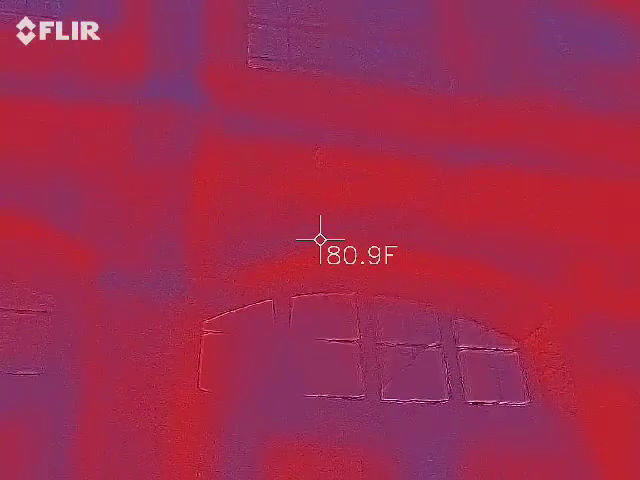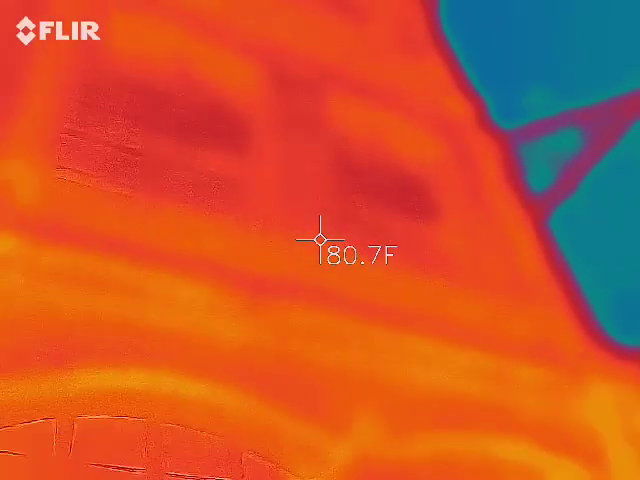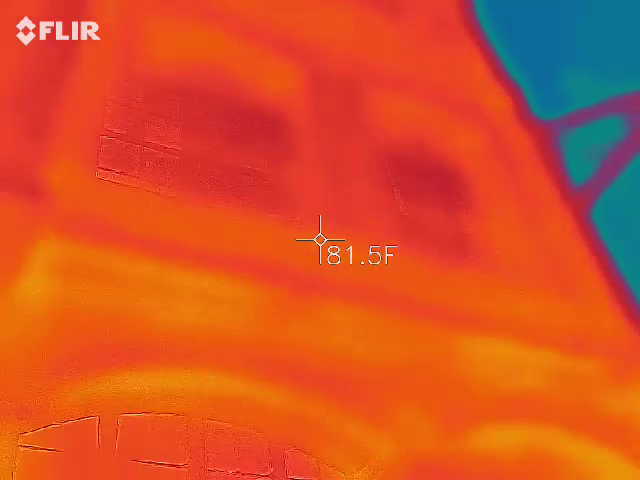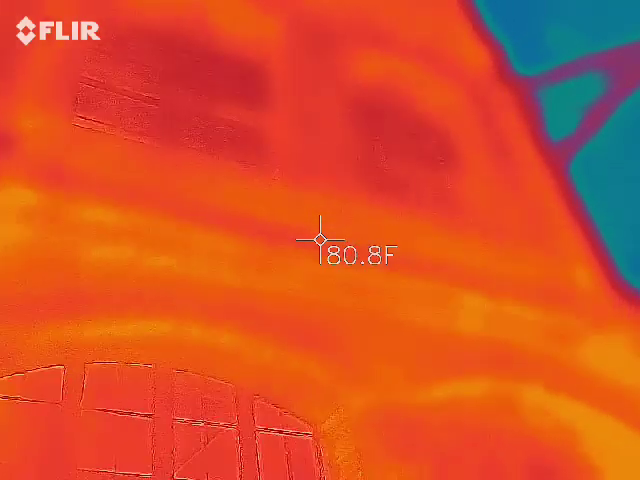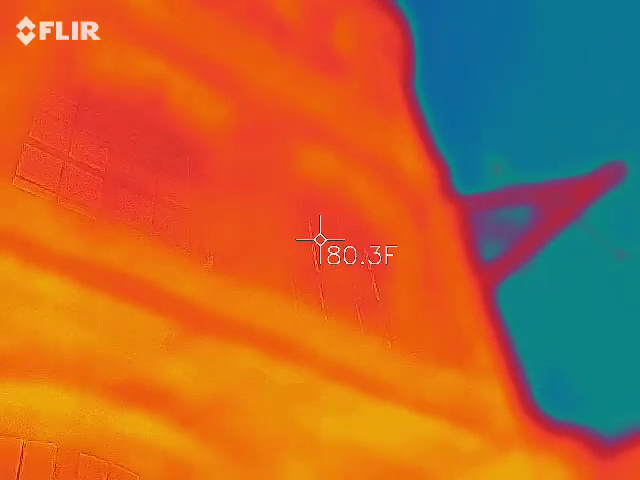Any fluctuation in the blue at all? No, I mean I did get a 70-degree reading, which is the lowest it's been. The lowest before that was about 74. It's so crazy. You just jumped to 84. It keeps jumping up that high.